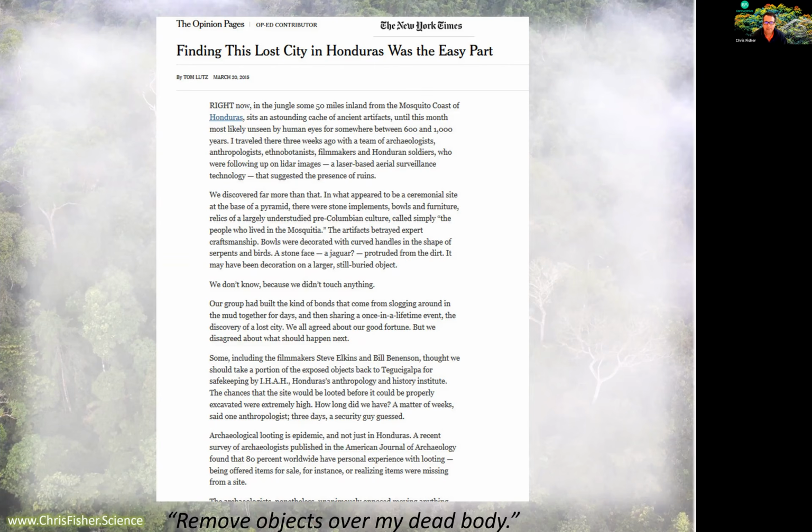The Honduran government and several of the filmmakers wanted to remove all of the objects for safety and take them back to Tegucigalpa. Myself and the other scientists involved, basically I said, over my dead body will these objects be removed in that way. They must be systematically excavated, and we'll basically leave if they're taken out any other way. Over my dead body proved very prescient because that could have indeed happened.